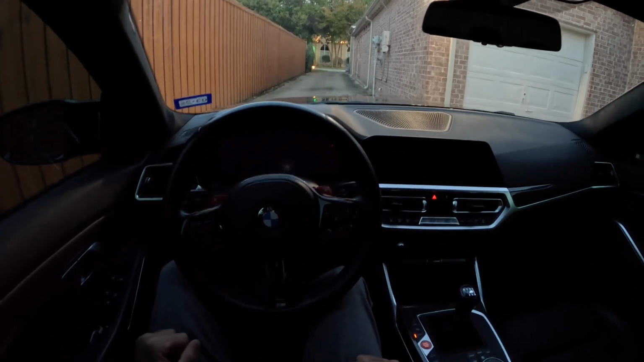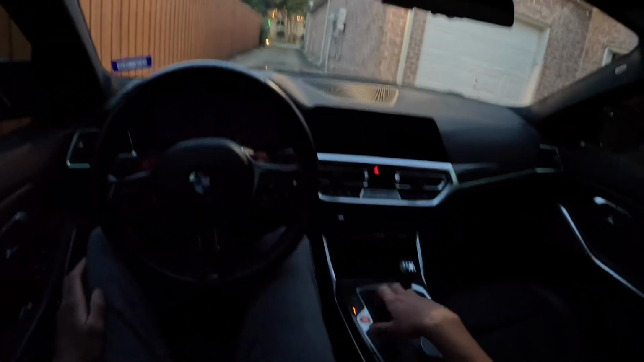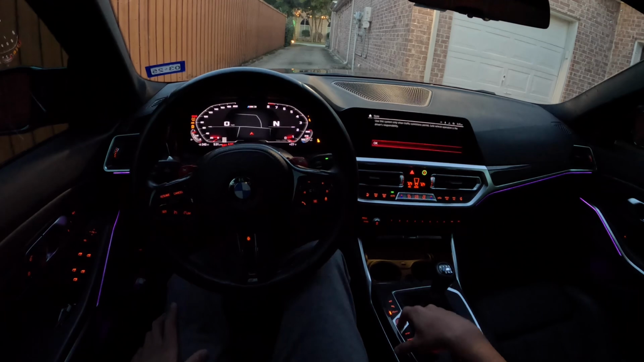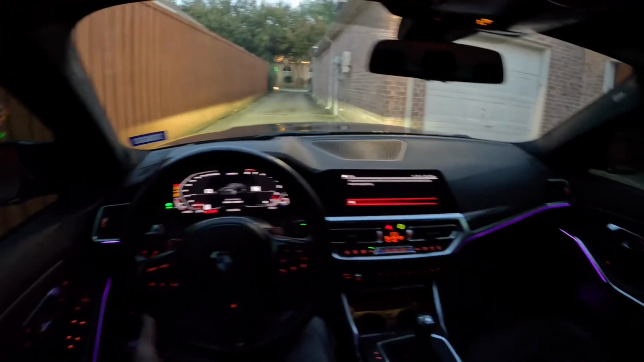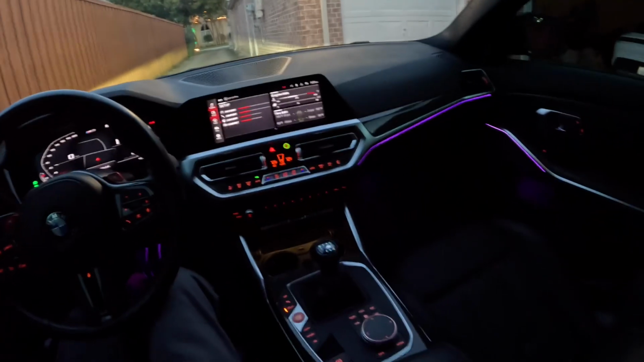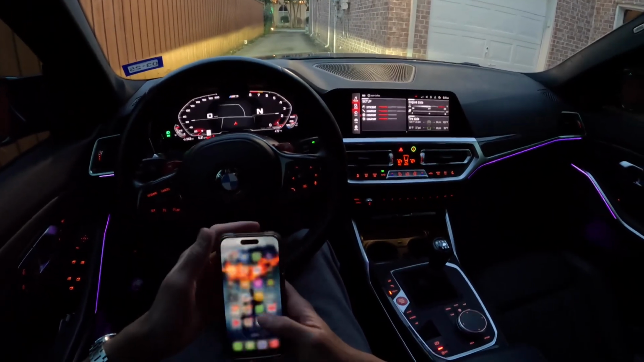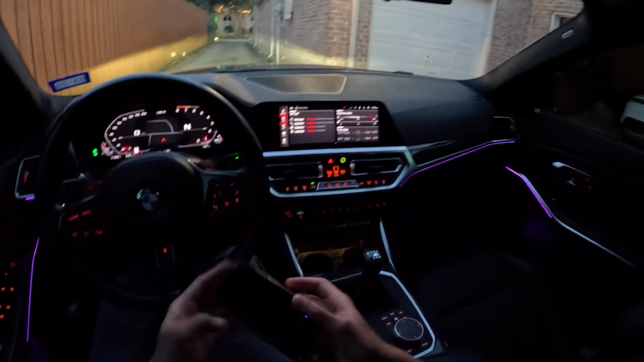Today, let's go for a drive in my manual 2021 BMW M3. So, this car is absolutely amazing. I've had it for about 2 years now.